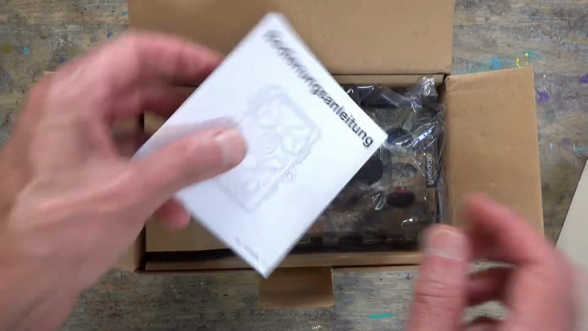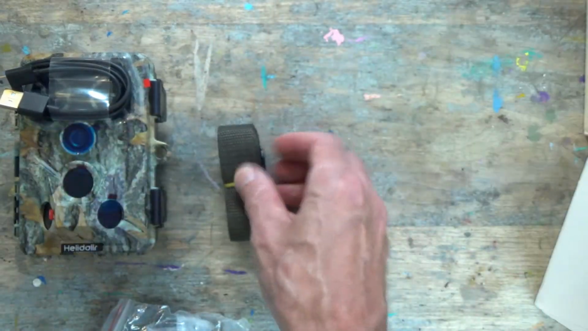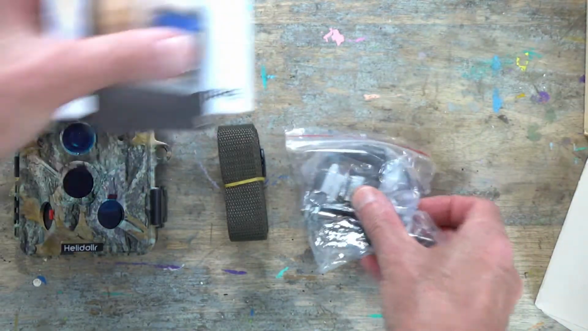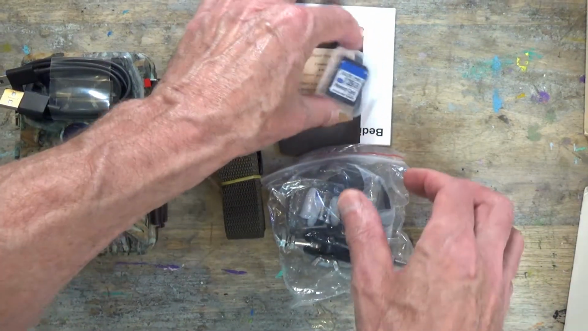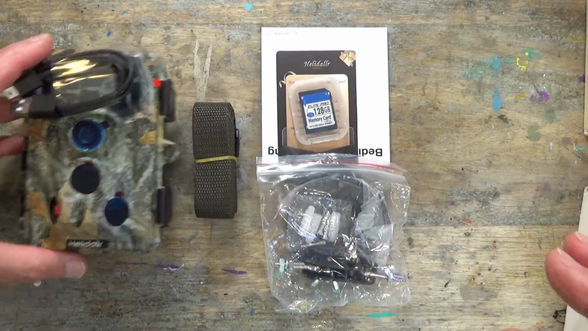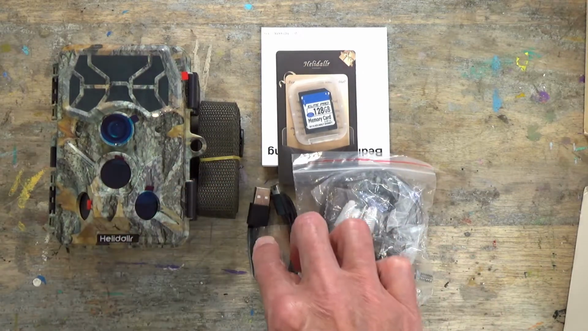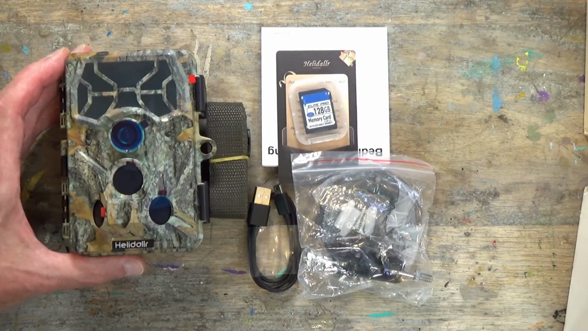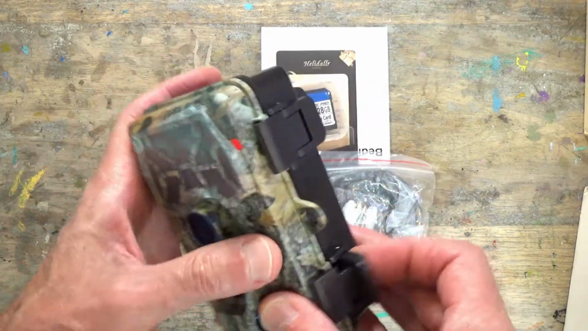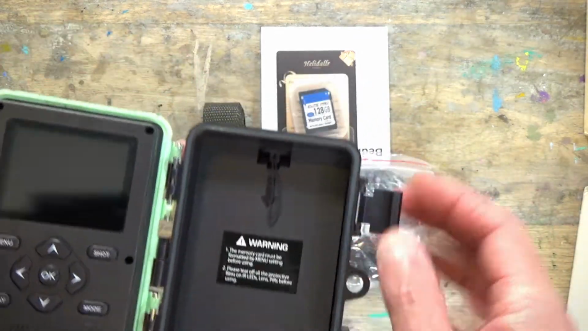So we have the instructions. So that's it, guys. There it is, what it comes with right here. Instruction manual, your 128 gigabyte card, mounting hardware strap, and camera. Charging, US micro USB cord for the footage review. It takes 8 AA batteries.